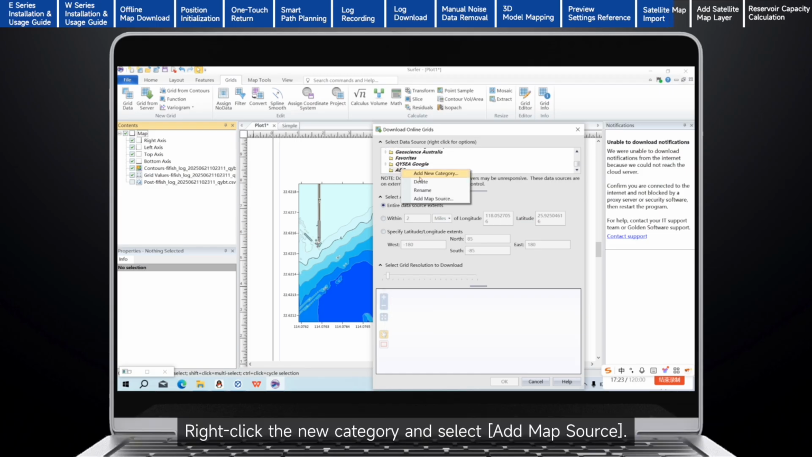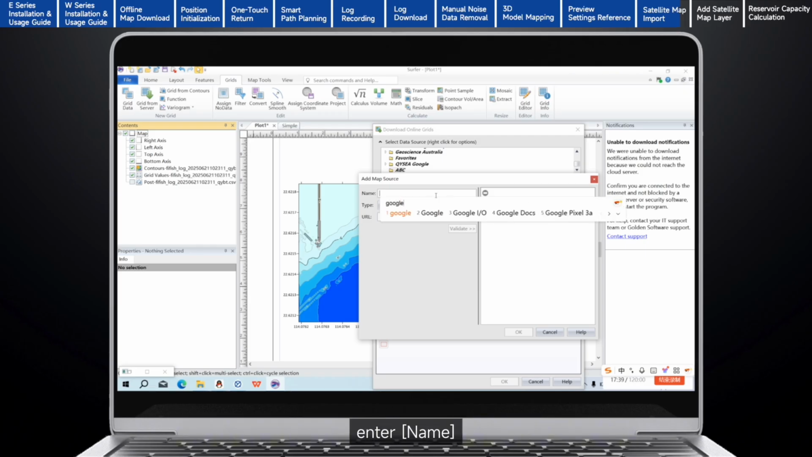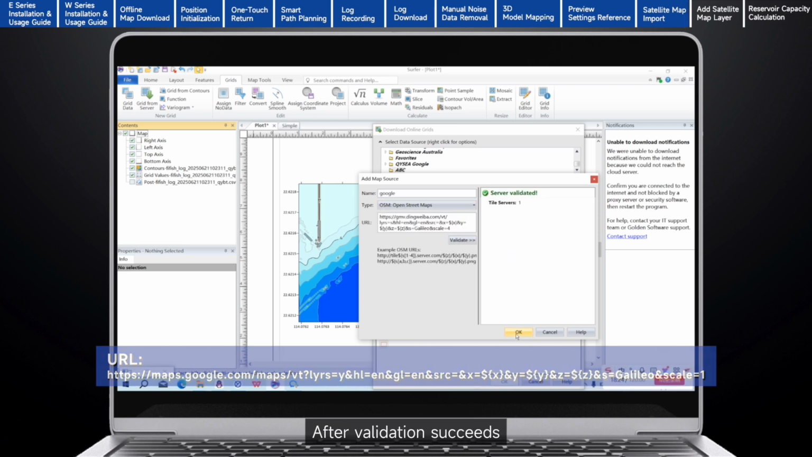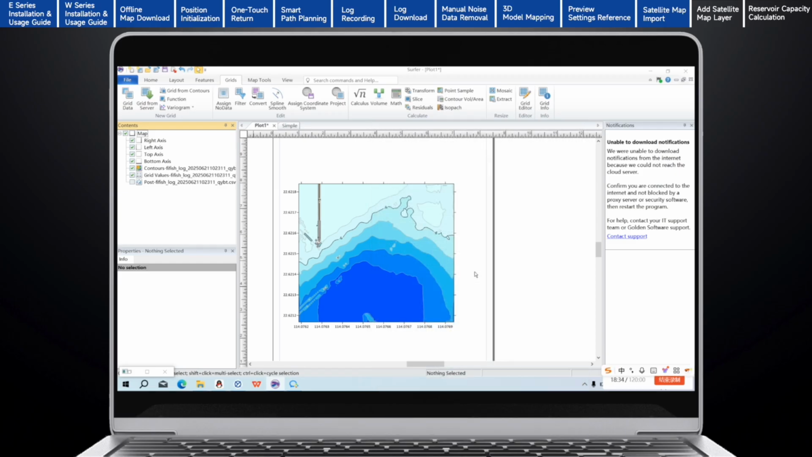Right-click the new category and select Add Map Source. In the dialog, enter Name, paste the URL, choose Type, and click Validate. After validation succeeds, click OK to finish importing the satellite map.